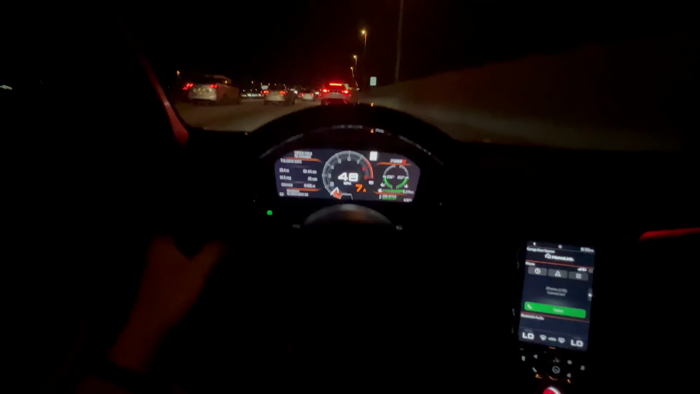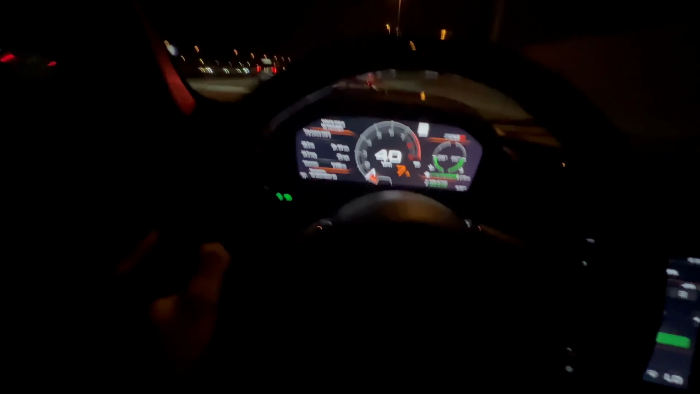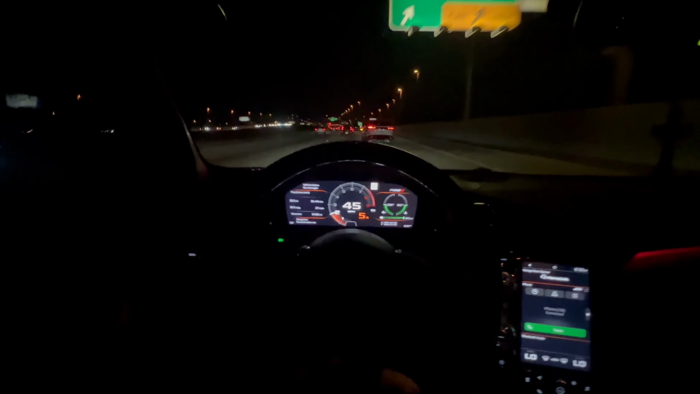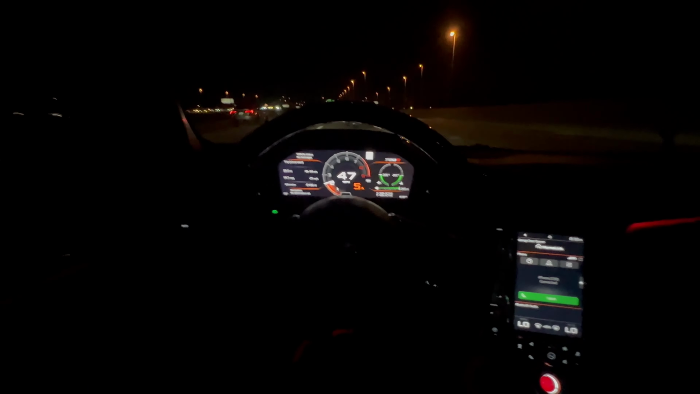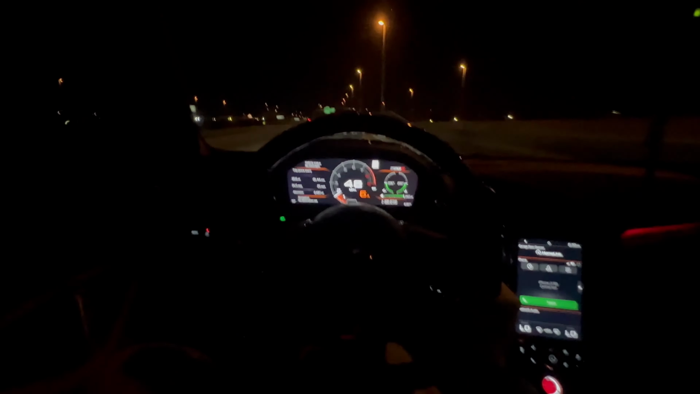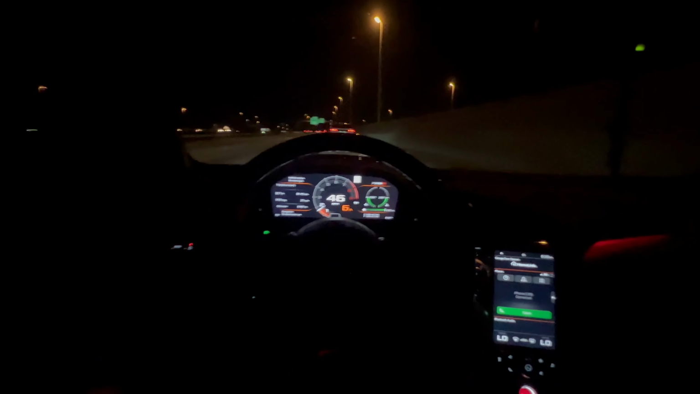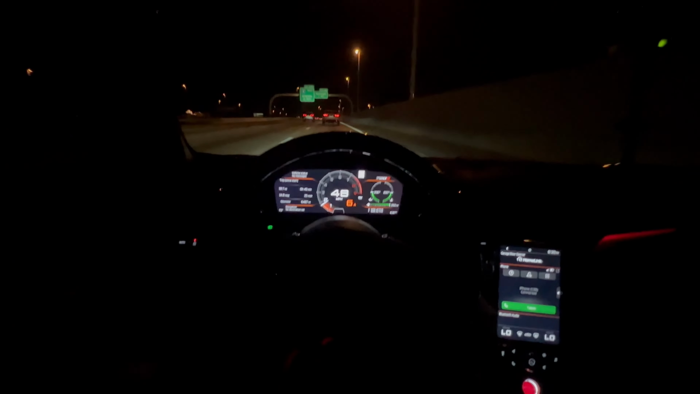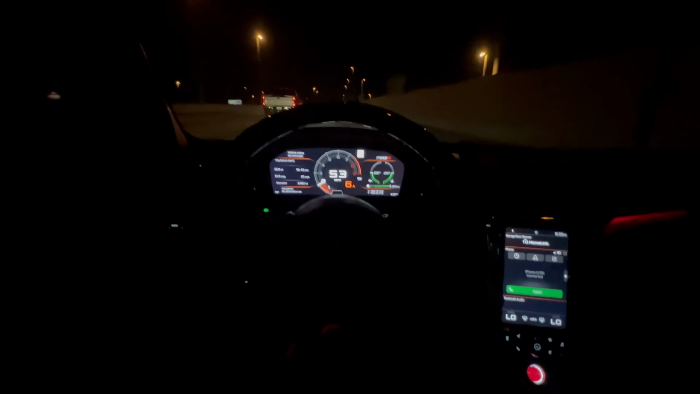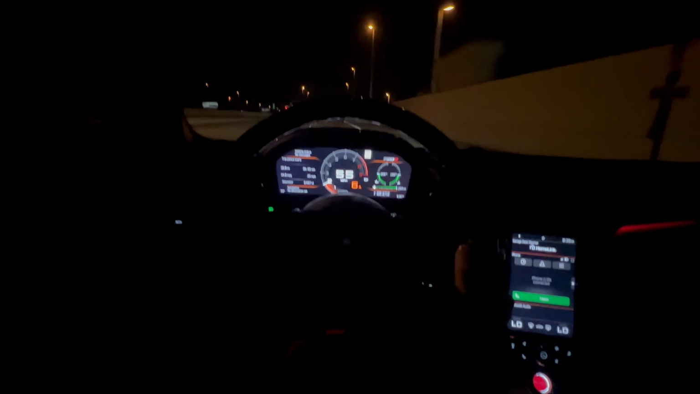Let me get up out this lane before I take the exit. Hold on, y'all. Gotta get up out this lane real quick. We on the way to the downtown right now. Nothing crazy, just, whoa. But it's just on some calm.